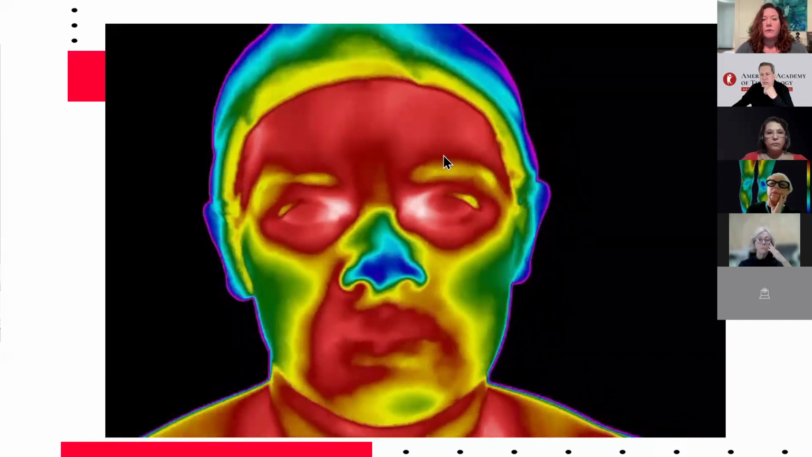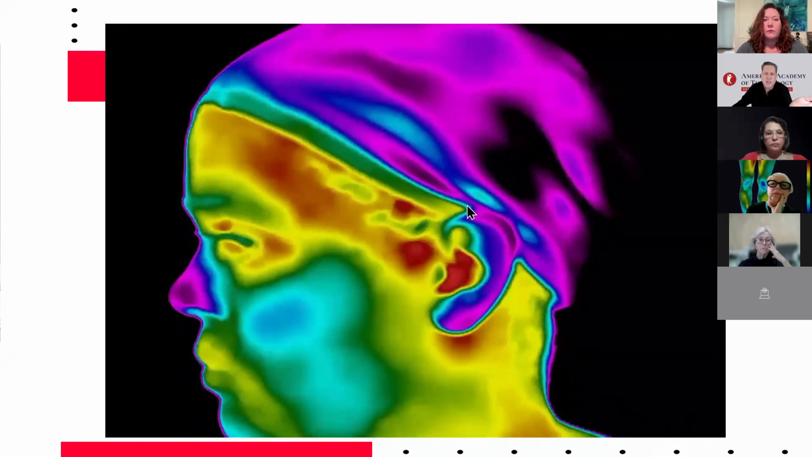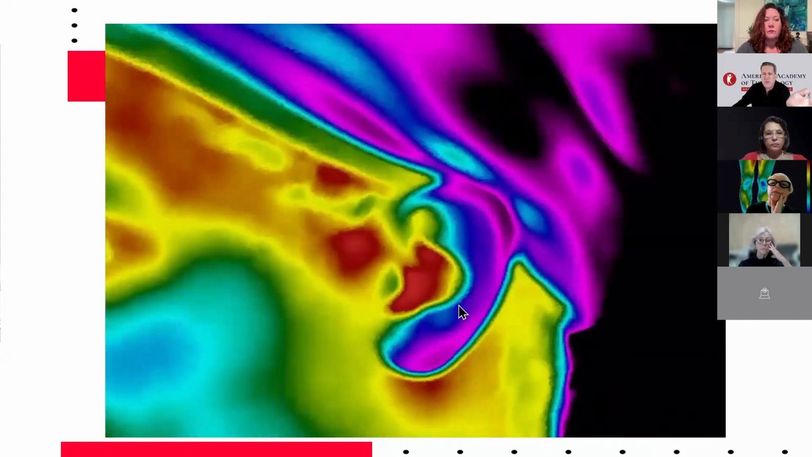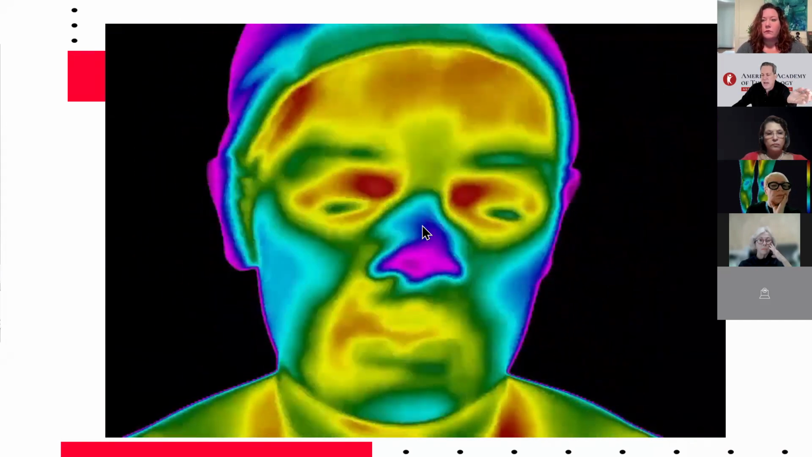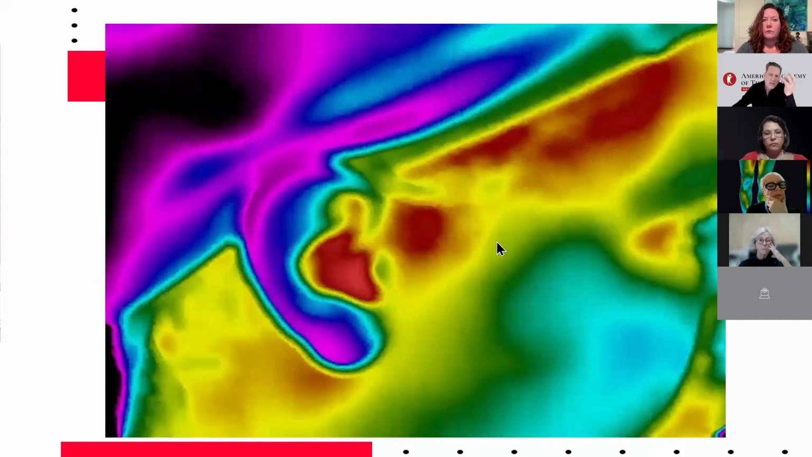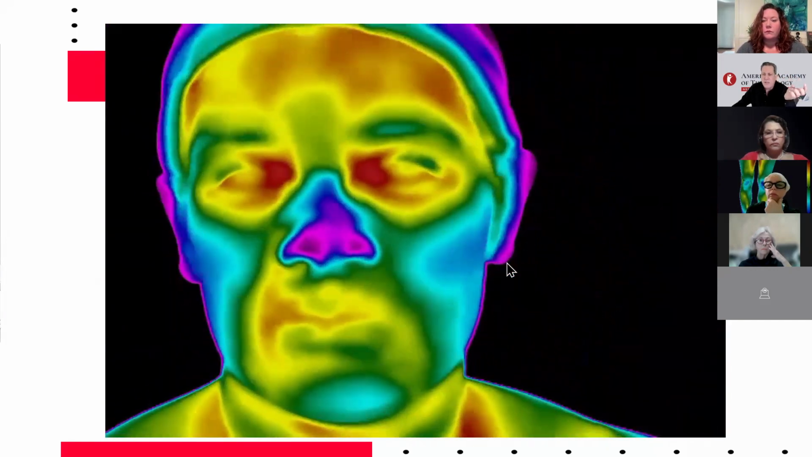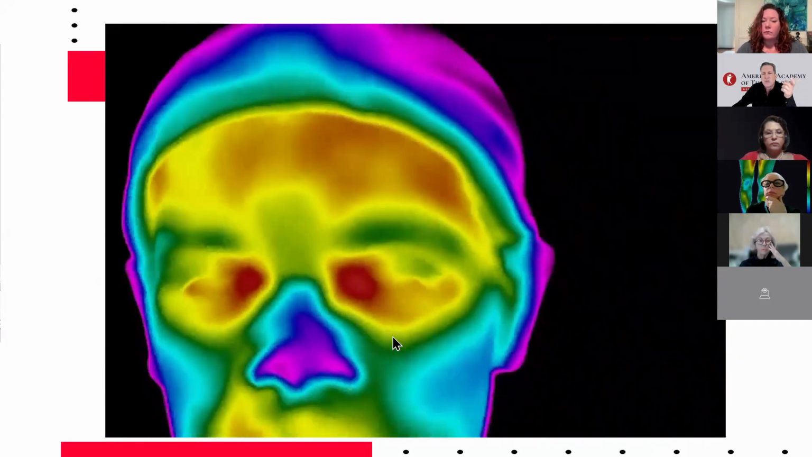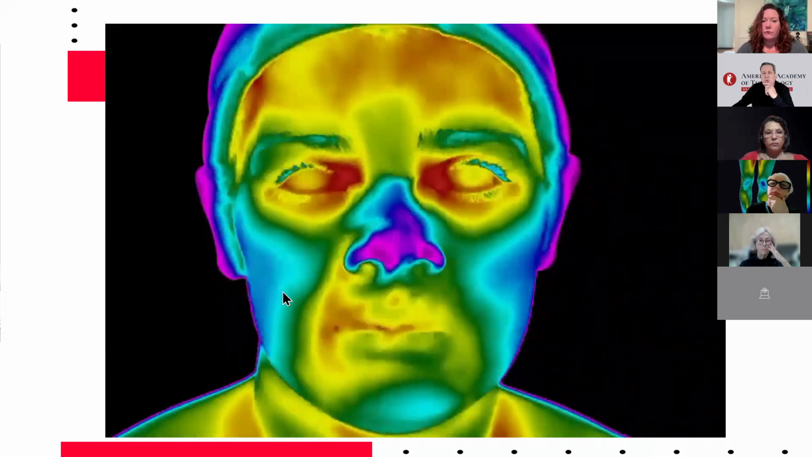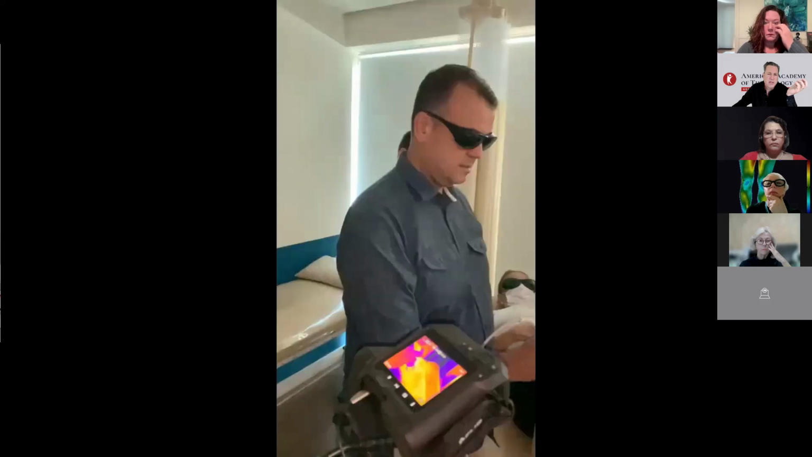Real-time infrared imaging has allowed us to make incredible connections during physical exams. This patient, for example, who has sleep disorders, shows significant eyelid congestion that isn't visible to the naked eye. We can even relate the pain from temporomandibular dysfunction to insomnia through imaging. This is truly incredible, done in real time.